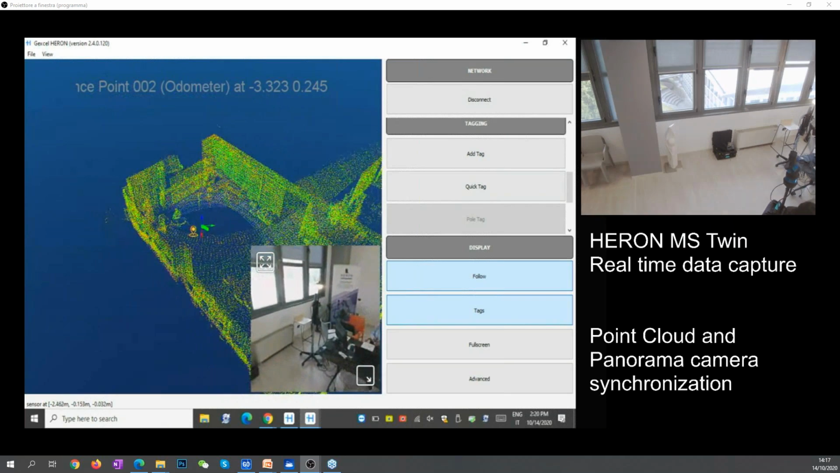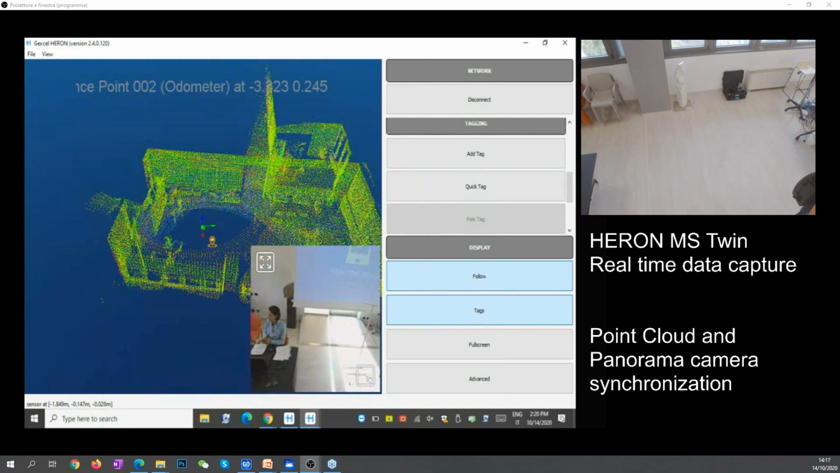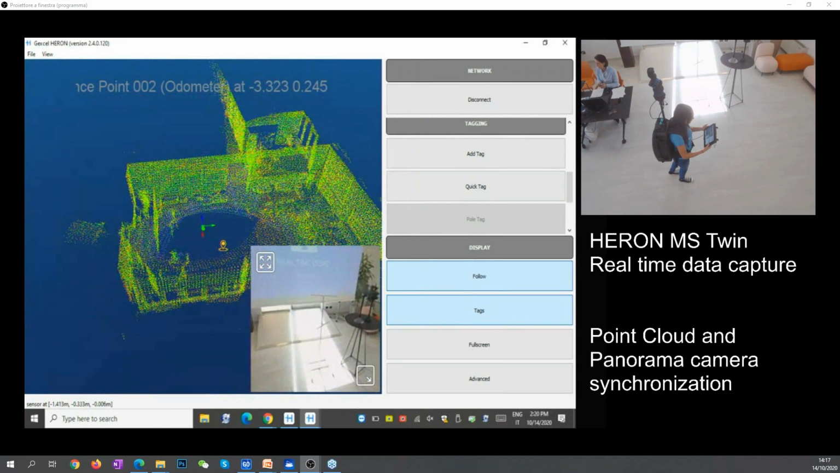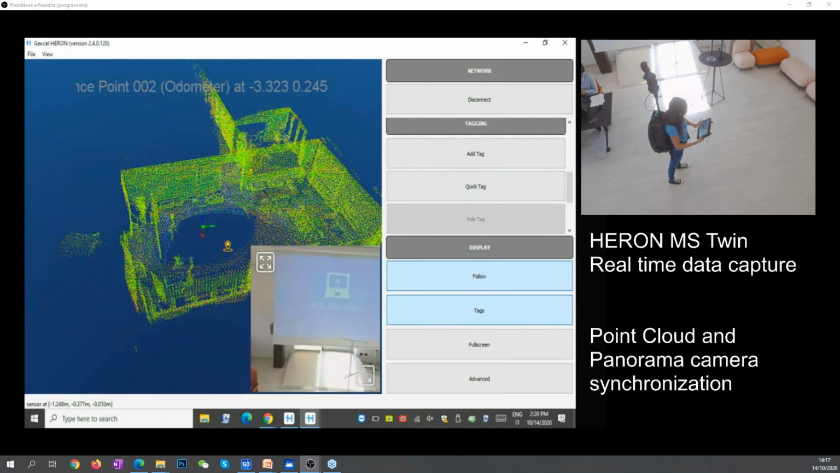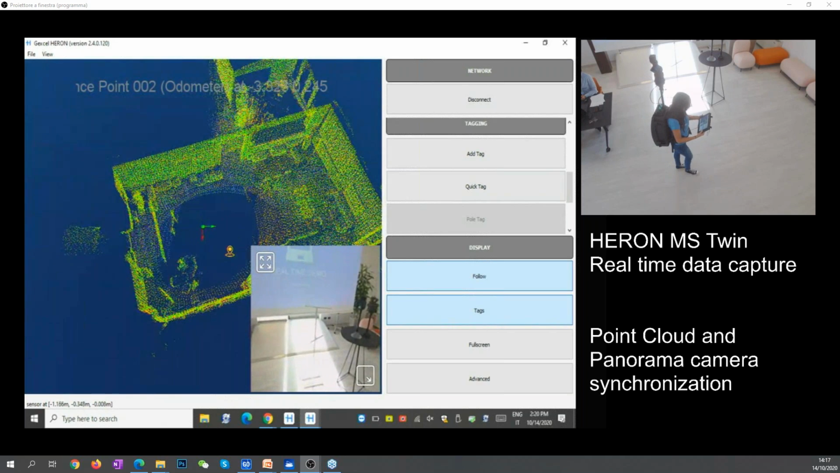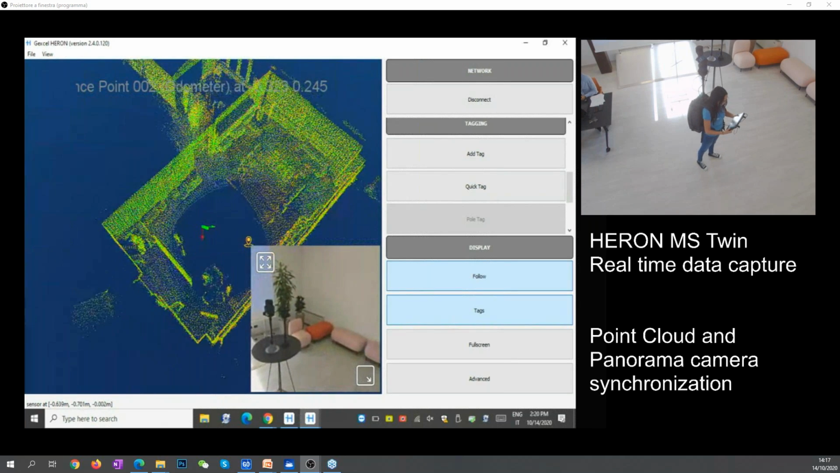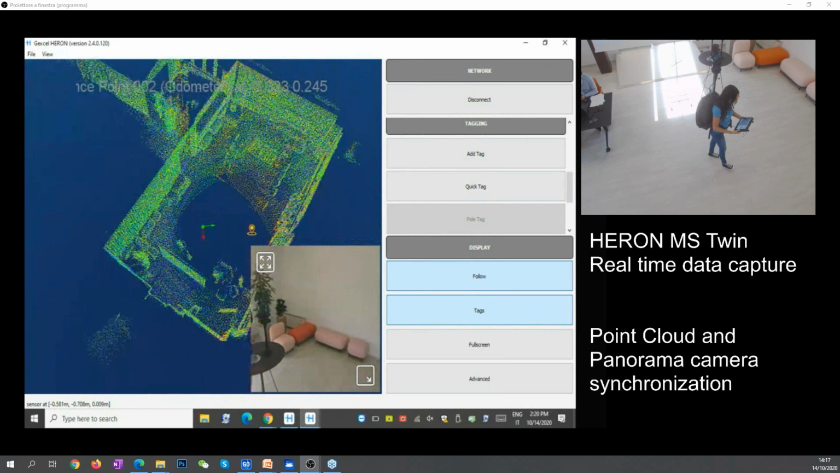The camera is synchronized with the sensors, so while you are walking, you can navigate both in the point cloud and in the streaming of the image. The sensors are already synchronized, and so the user, as we will see later on, does not have to do anything to place the picture onto the point cloud.